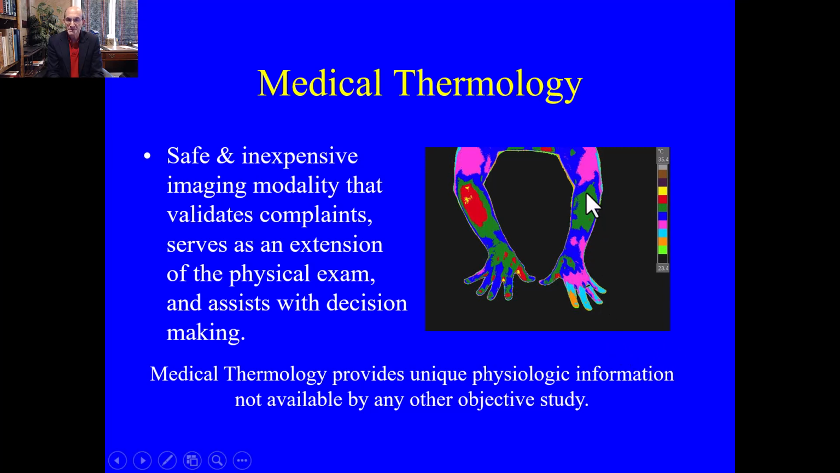So for example, you can see in this particular case, the left upper extremity is clearly greater than 1 degree centigrade change from the right upper extremity, with more involvement in the fingers than proximally, but still the whole limb is cold on left. That's not a normal situation.